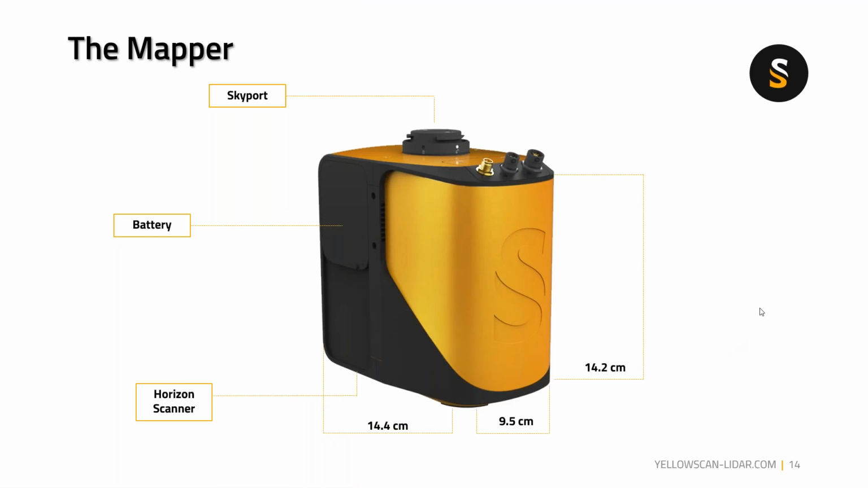Here is a photo just to show you the size of the Mapper. It is very compact, 14 by 14. The length, height, and width is 9.5, with the Skyport or the GRIMC on top. Every single unit, whether it's the Mapper Plus or the Mapper, comes with 2 batteries. Having said that, the batteries are portable, and if you need to buy more, you may order directly from either YellowScan or Sphere Drones, or you can even buy locally in battery shops here in Australia. So it's not a restricted battery that you cannot buy easily outside.